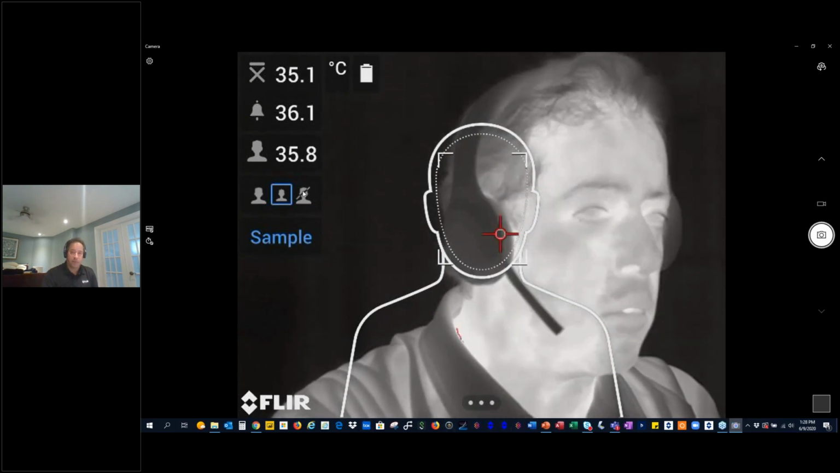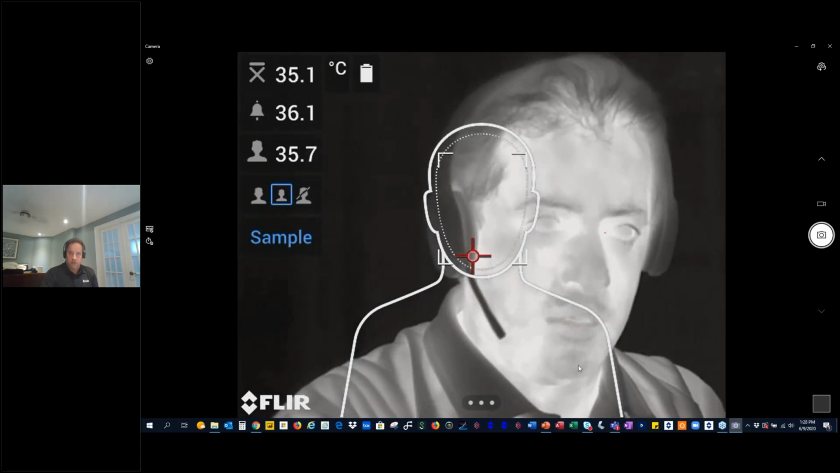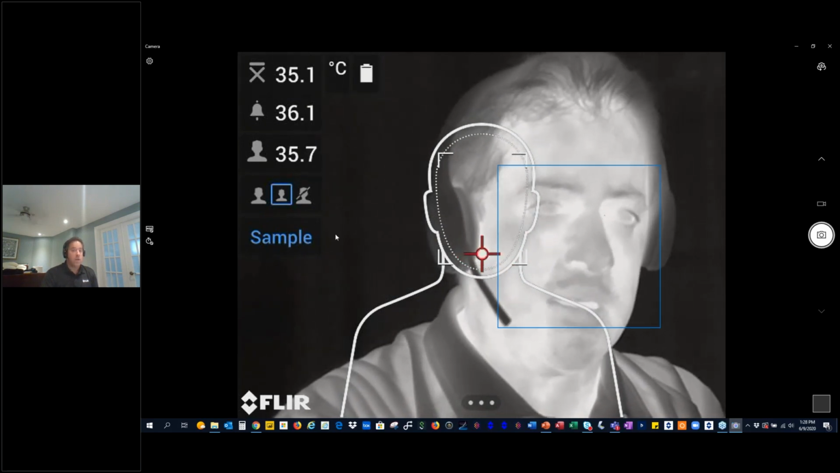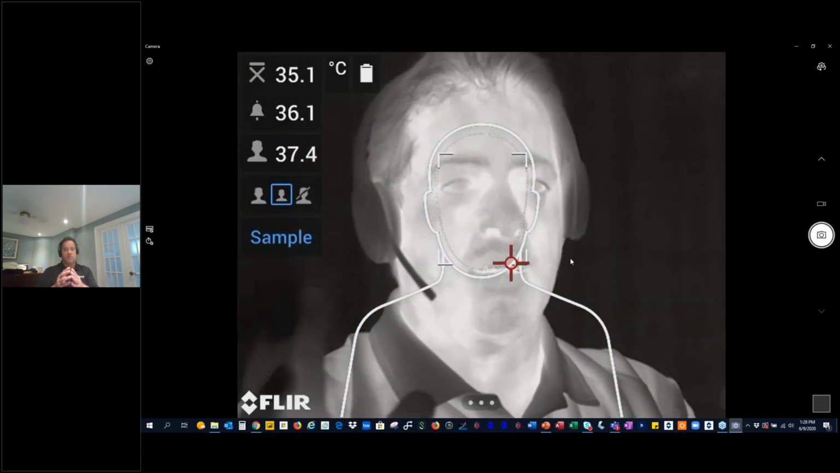This is on board the camera. The silhouette is on the camera. You have a 2-meter silhouette, or you can even set up a 1-meter silhouette. You don't have to use it. There's nothing saying you have to. This is just a guideline for people to line themselves up.